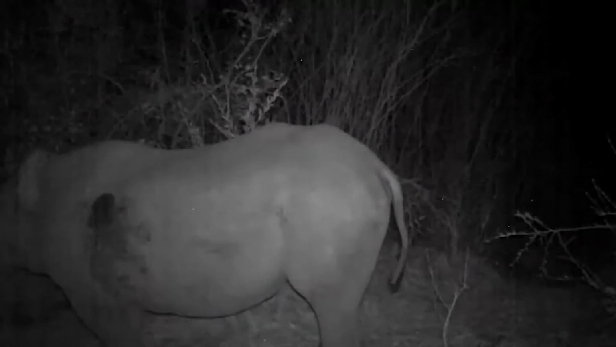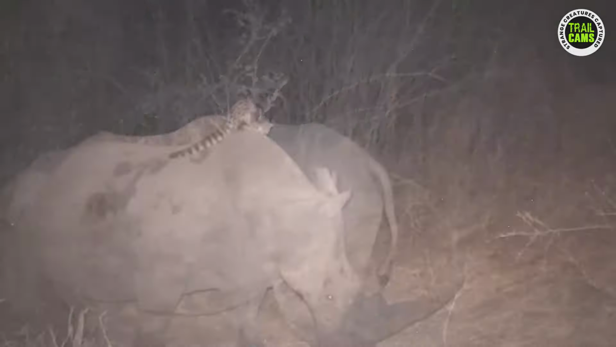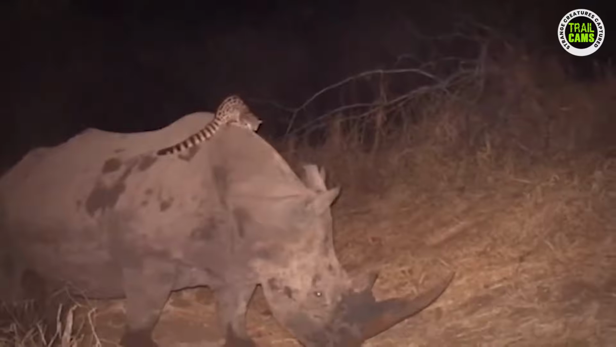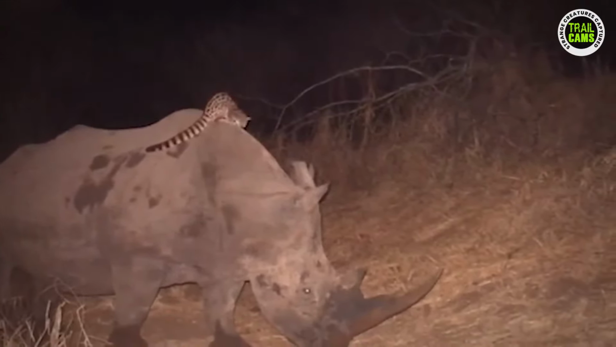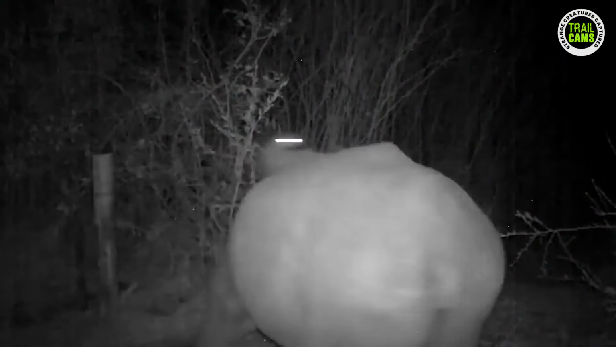Zoologists are astonished by the footage as it shows 2 species interacting in a way never observed before. This intriguing event occurred at Hluhluwe-iMfolozi Park in South Africa and depicts a small mammal resembling a combination of a cat and a mongoose hitching a ride on both a rhino and a buffalo.